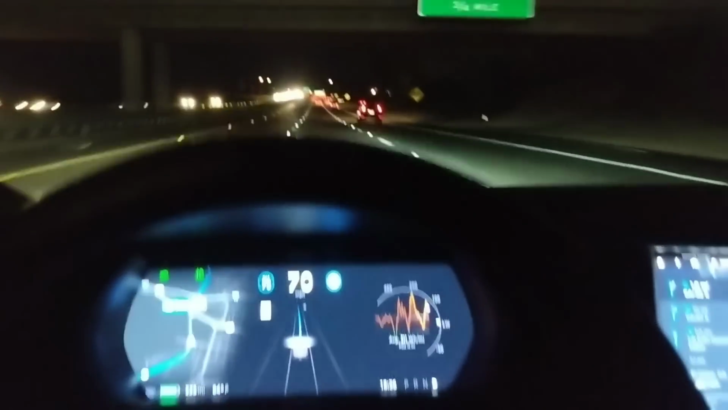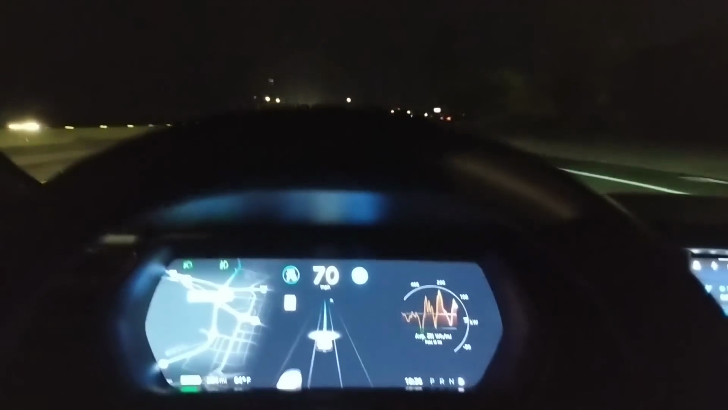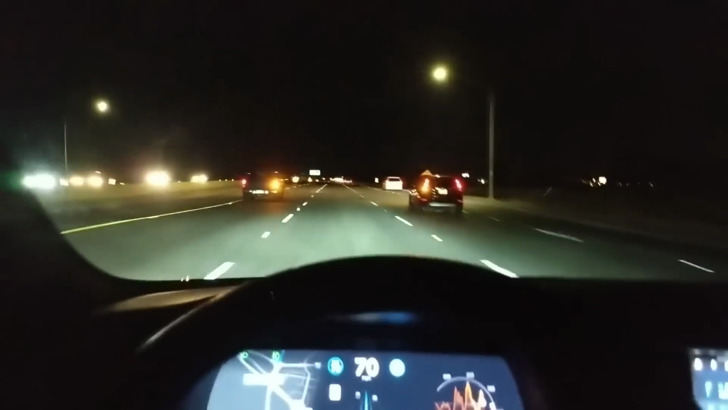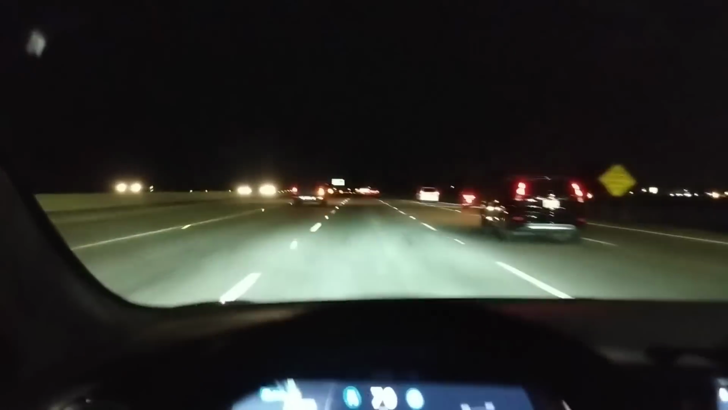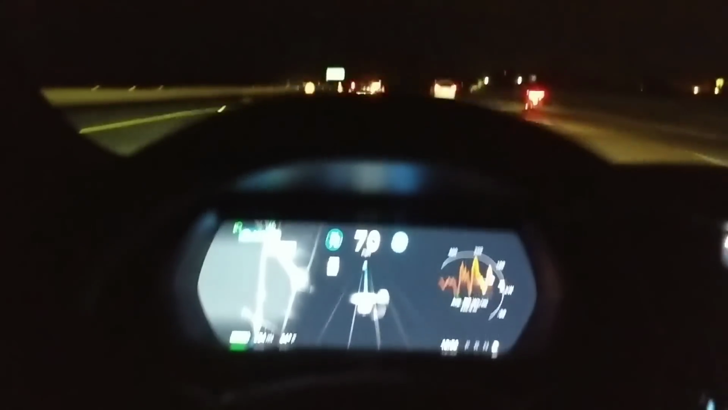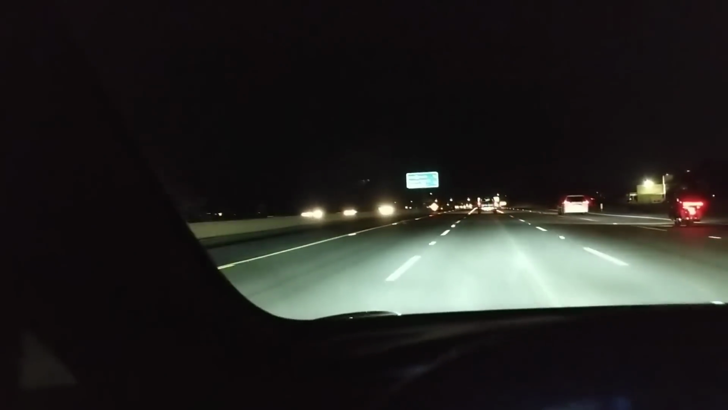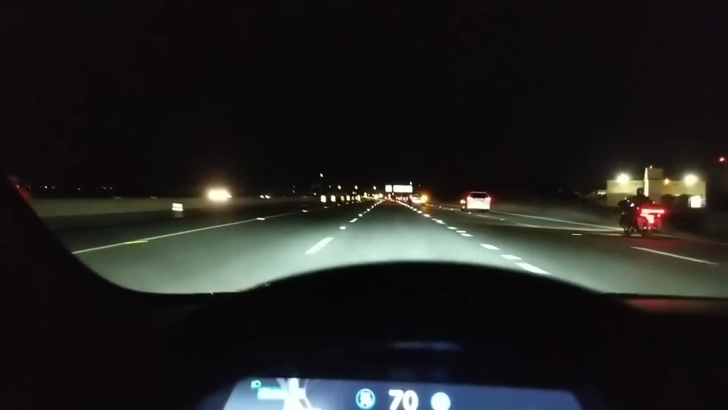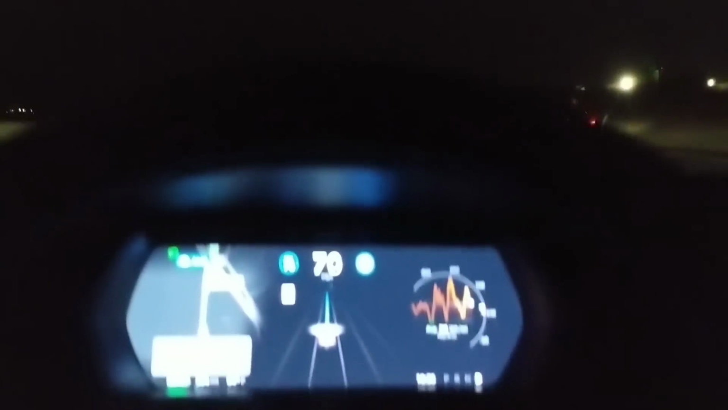In 1 mile, keep left to stay on California 52 East. So in 1 mile, I have to make a right turn. See, this guy is trying to make a turn. All right, good. Apply light pressure. They are doing some construction work on the left side. Yeah, so let's see.